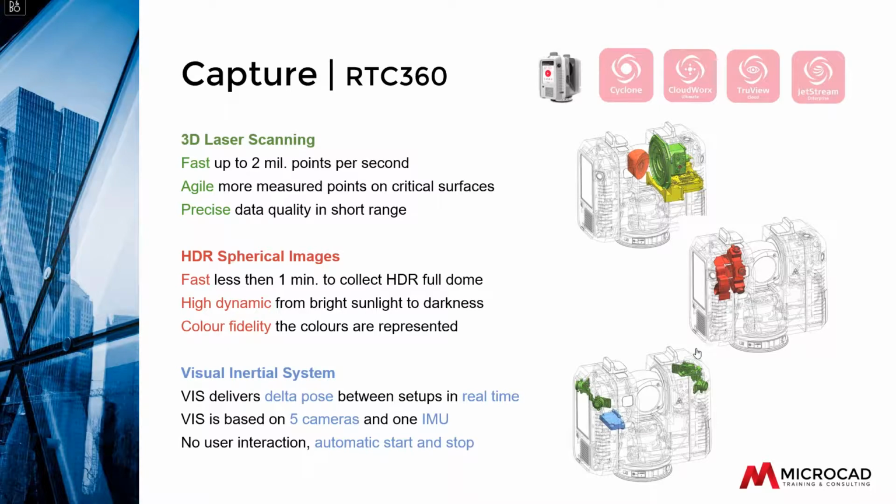Basically the cameras locate the setup, and using those cameras, it can understand the movement of the setups from one setup to the next as you're scanning in the field. So it reduces the amount of registering because the scanner itself is registering itself from one setup to the next setup.